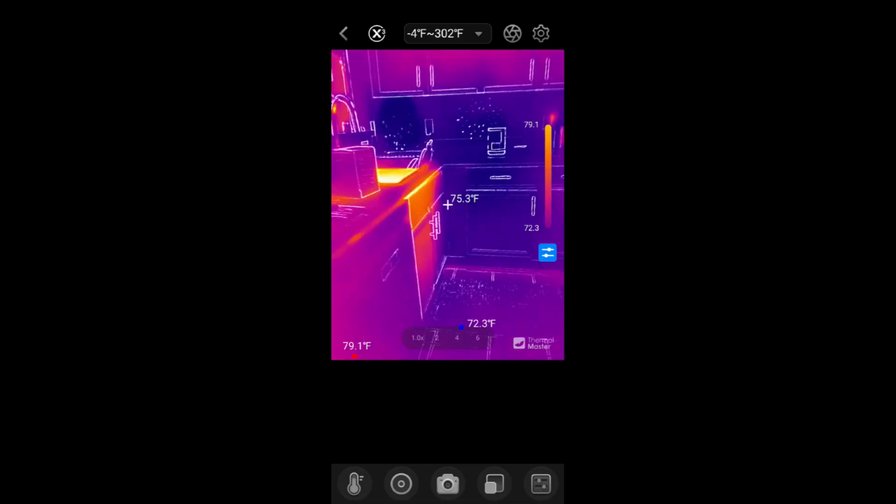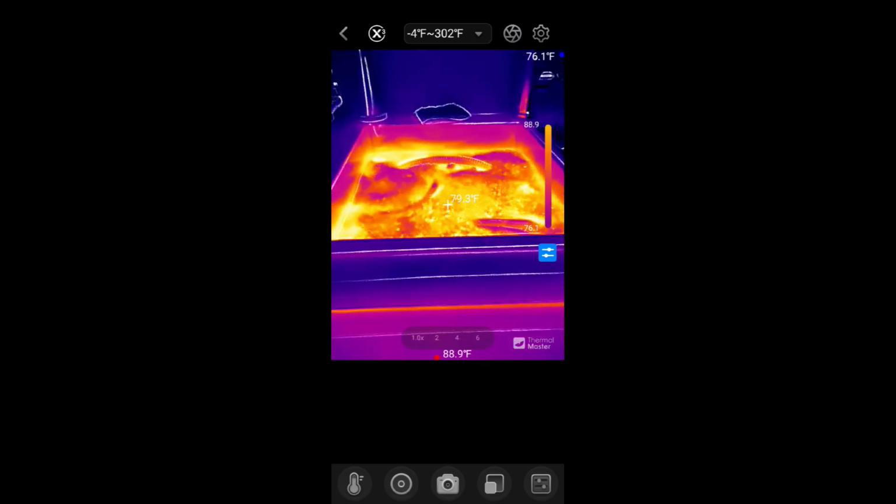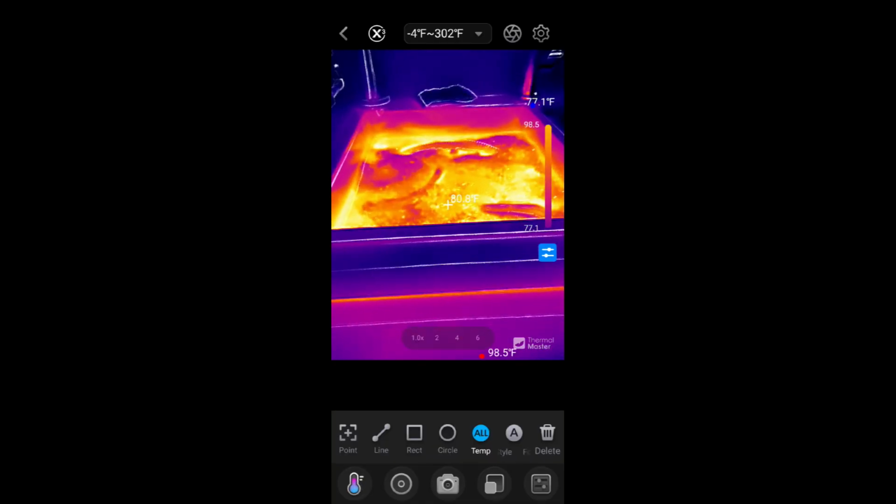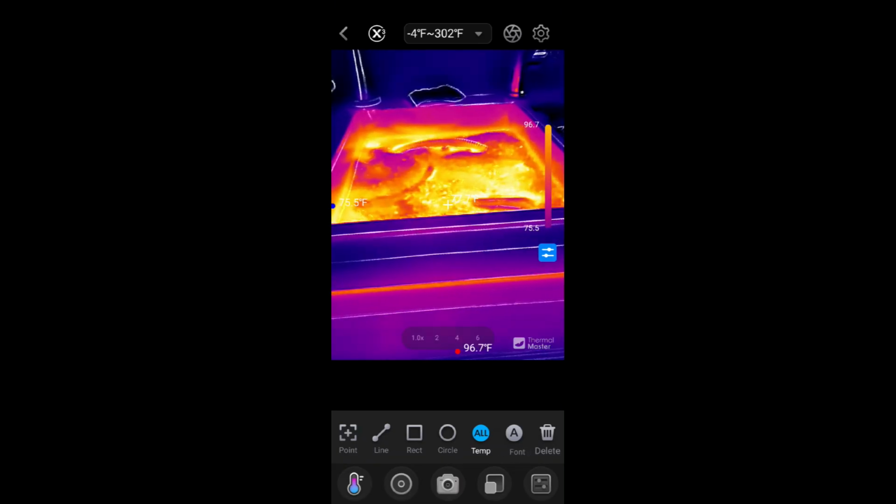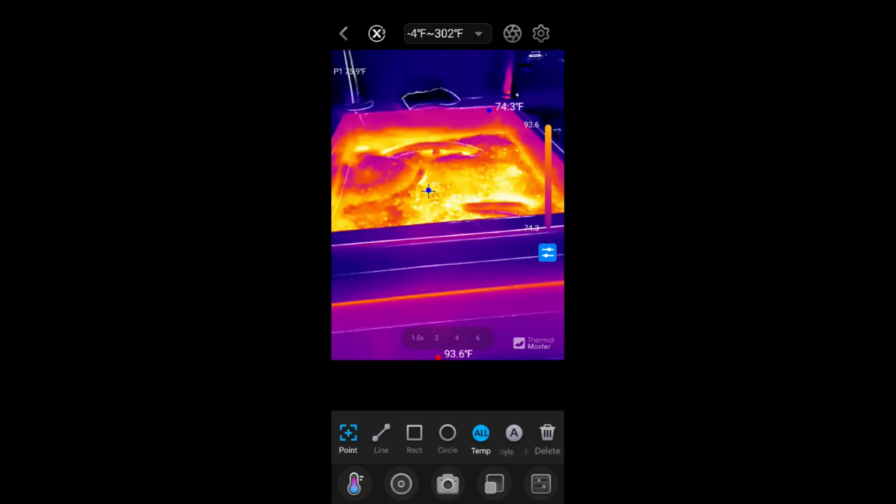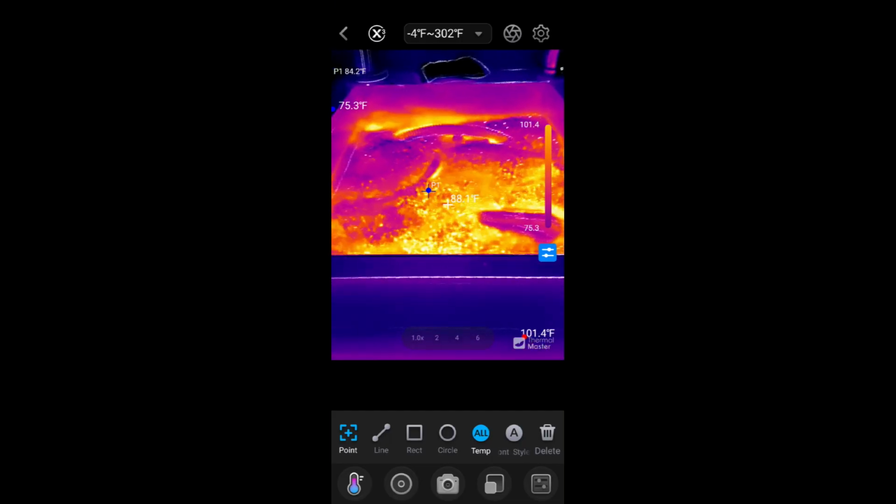Now as I move over here, I've got my sink full of hot water. And what's going to happen is this is just reading the whole area. But down here at the bottom, I have this little temperature setting on the left. If I click it, I can tell it to point at something, draw a line, do a rectangle, circle, or all the temperature. If I do point, and I put the point right there, and then I hit this button up here for calibrate, which is the little shutter, now the calibration is successful, and it's looking just at what point 1 is.